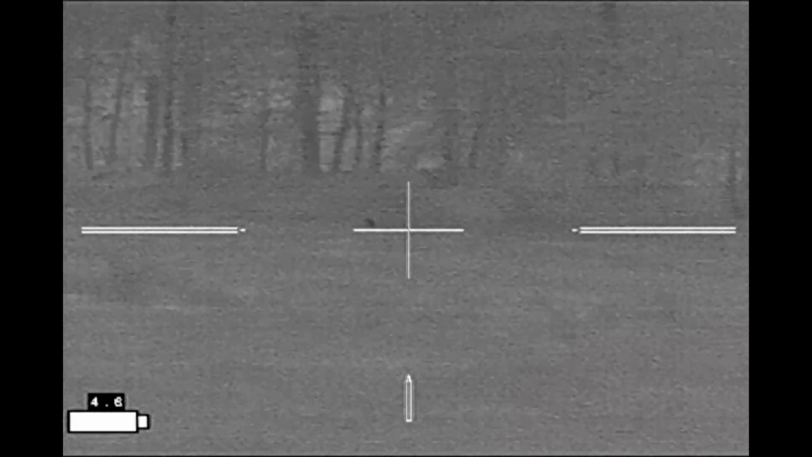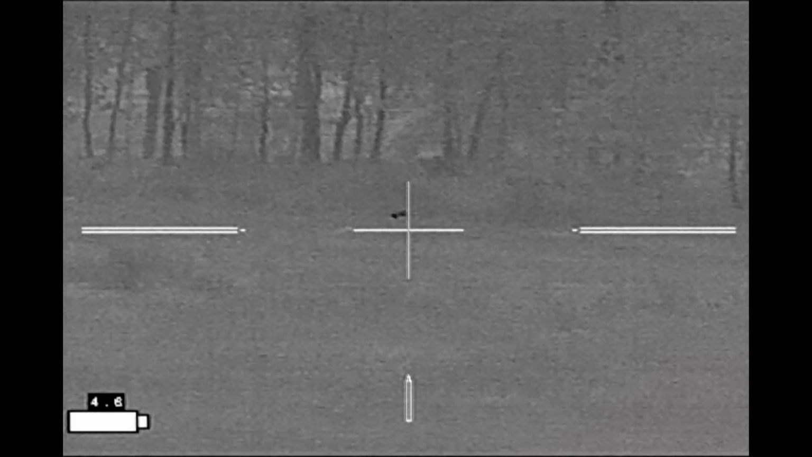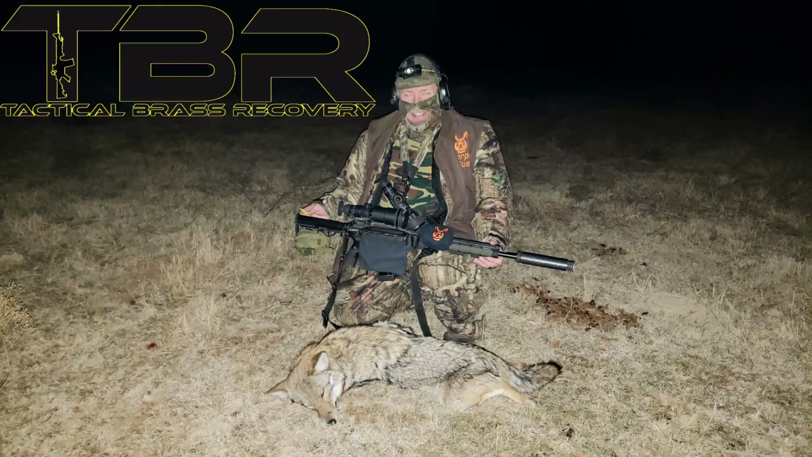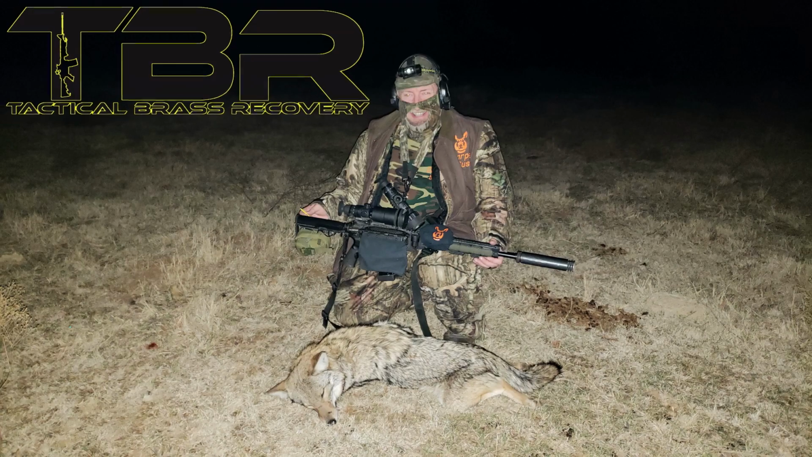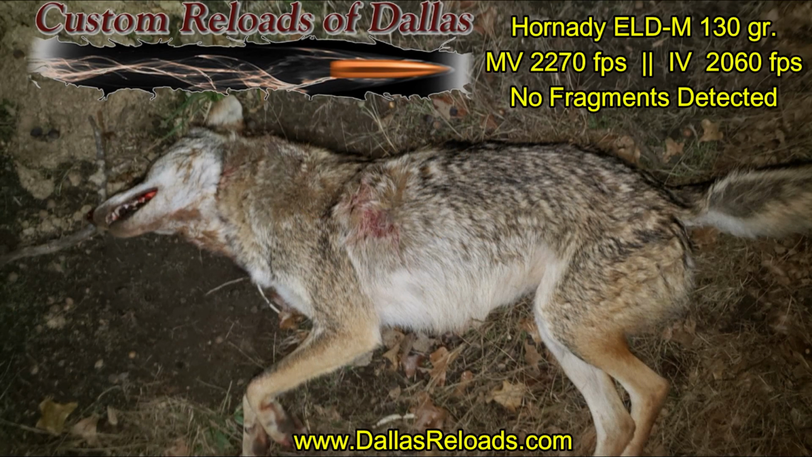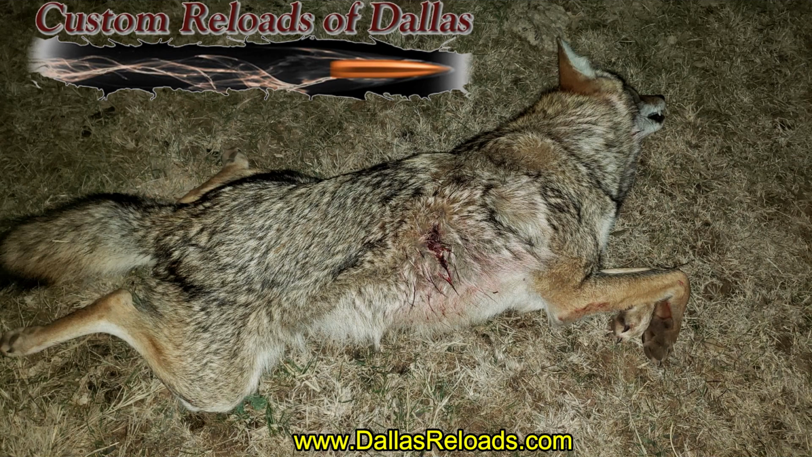And there he goes down and disappears into a low spot, which is going to be a theme for the rest of the evening. Brass Catcher by Tactical Brass Recovery. He came in right at 31 pounds, and the custom reloads of Dallas Hornet ELD-M 130 grain ammo impacted about 2,060 feet per second, entering behind the shoulder and exiting further back, hence why he ran so far.